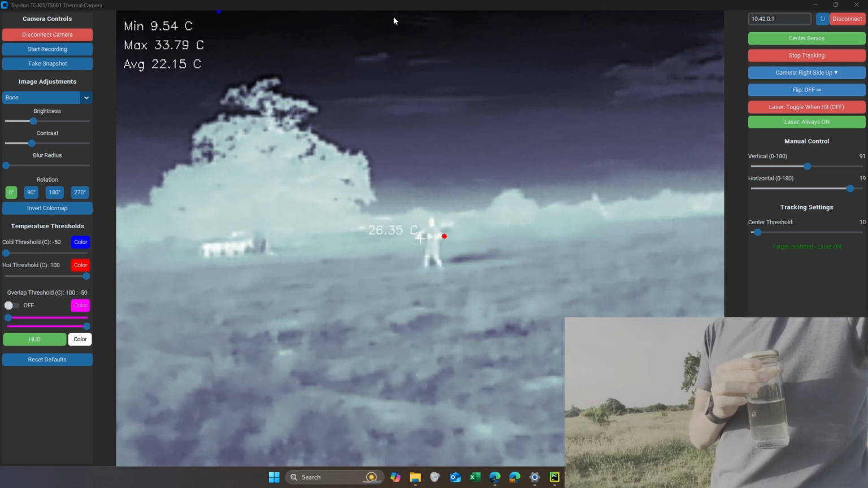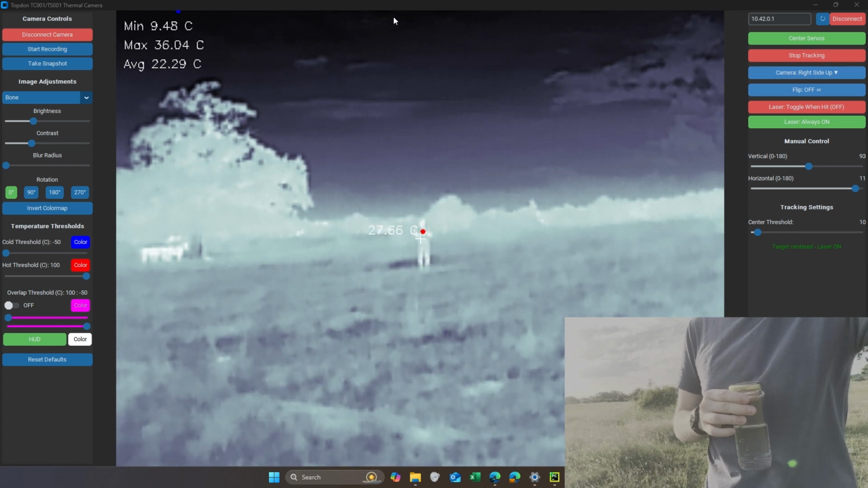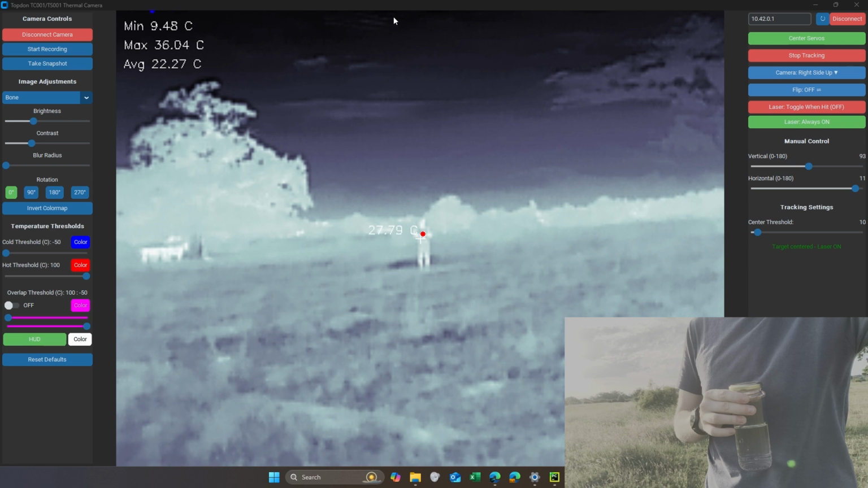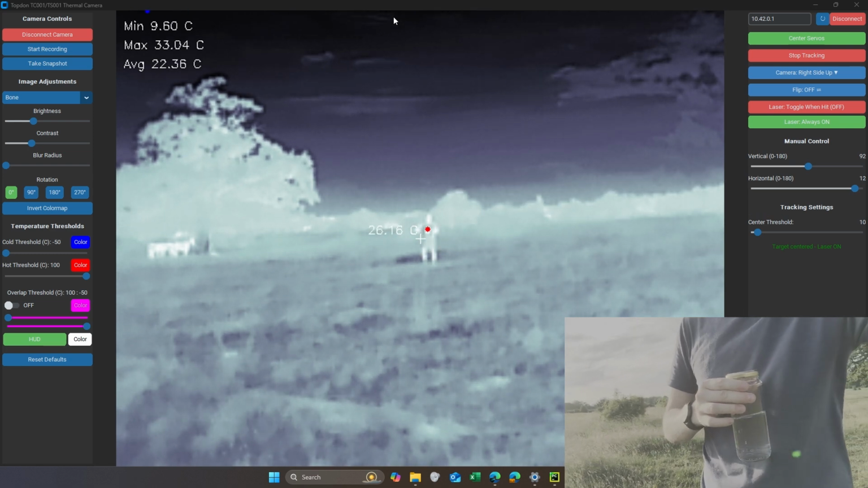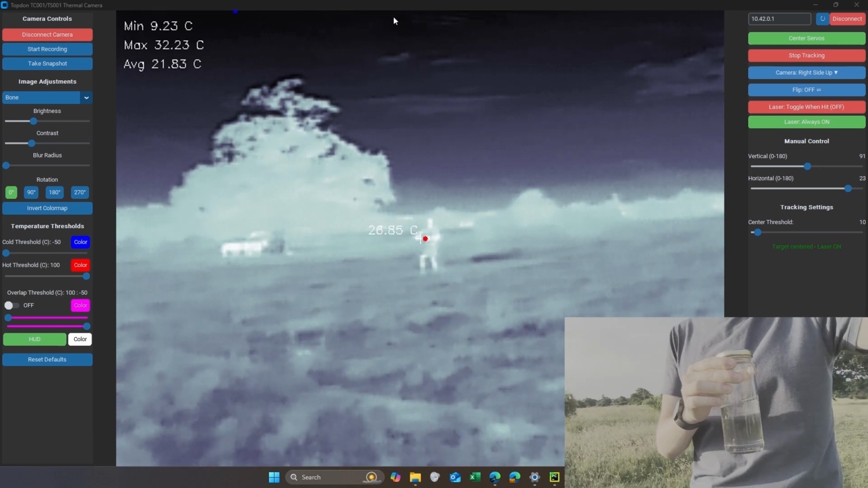So as you can see, I'm walking around, moving my location along with the jar, and the laser is constantly following us and turning on exactly in front of me. So if I would have an animal in the field, I can be sure that the laser will be able to locate them and point in that specific direction.